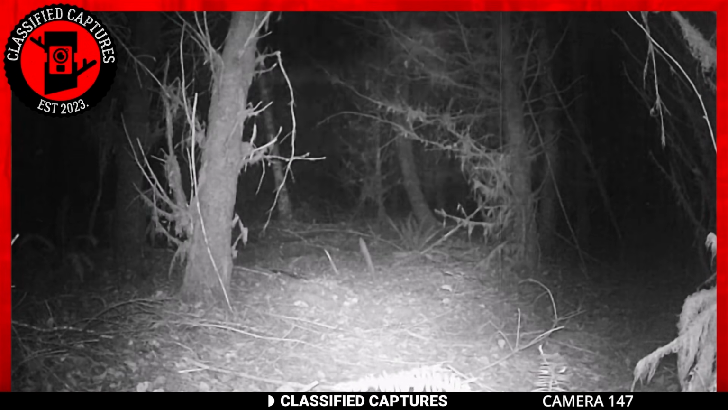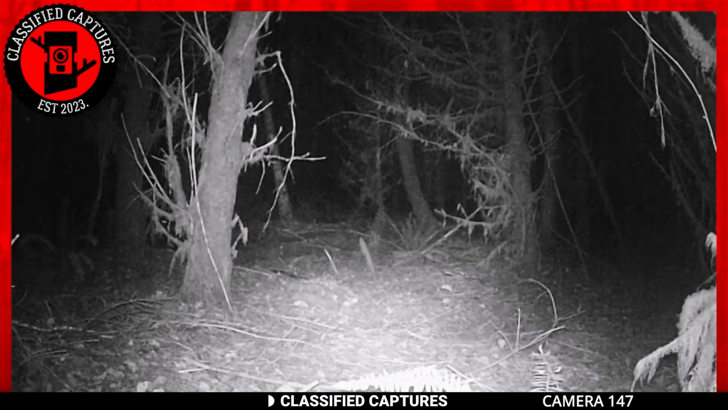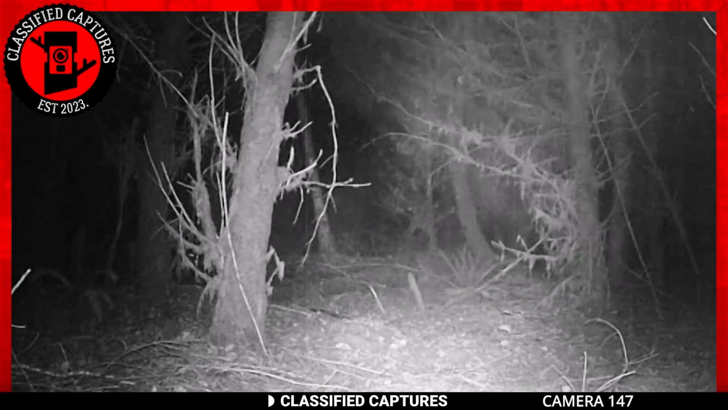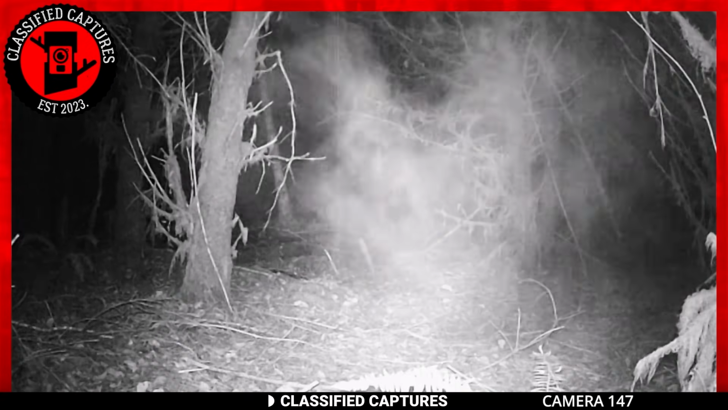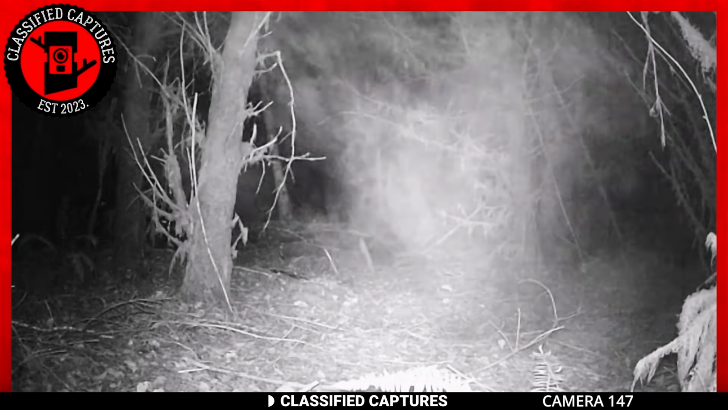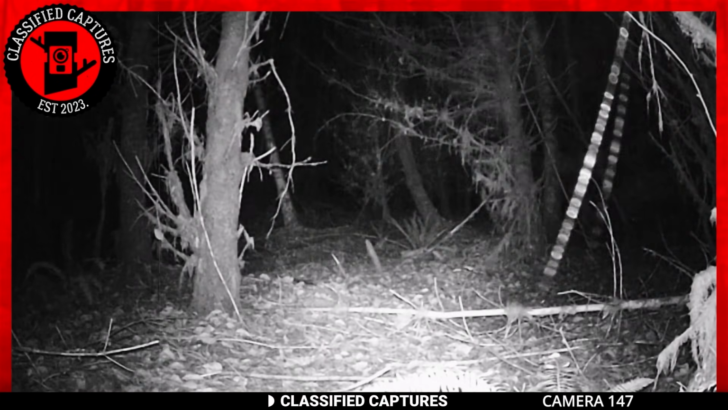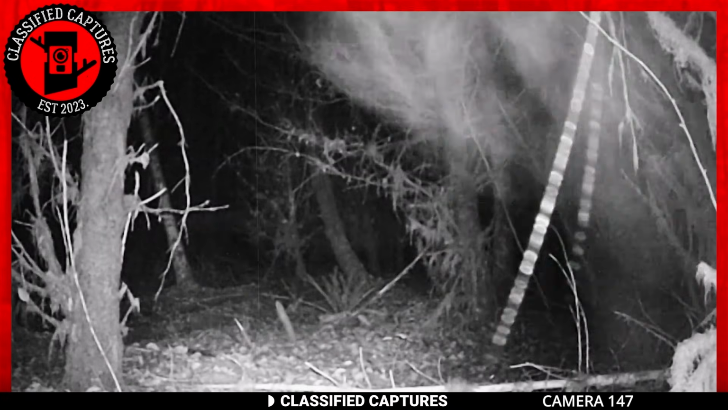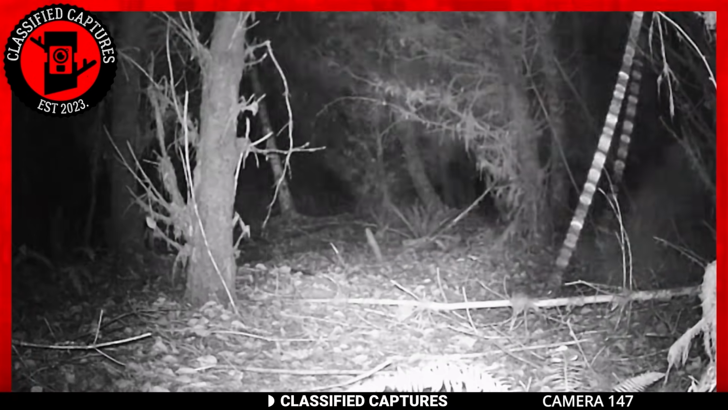Enter the realm of the supernatural as paranormal enthusiasts and believers in the occult came forward with their theories. Given the timing of the footage during the Halloween season, some suggest that this mysterious smoke could be a manifestation of a supernatural phenomenon. According to folklore, Halloween is a time when the boundaries between our world and the spirit realm blur, allowing creatures from the underworld to venture into our realm.